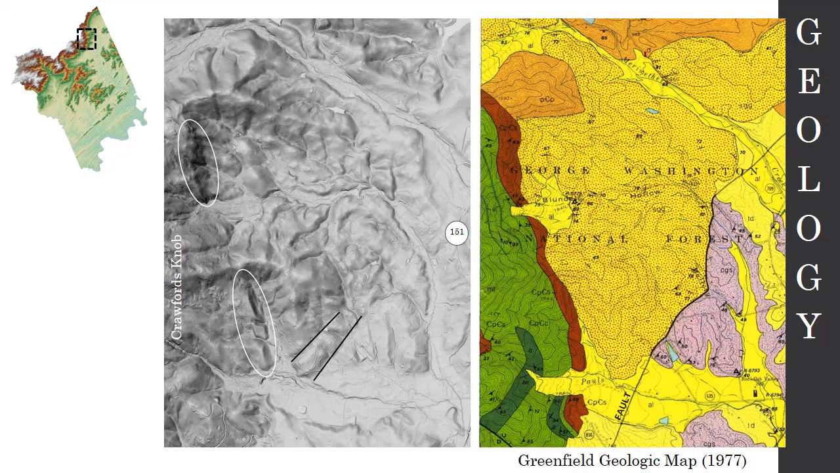All right, so this is the geologic map for this area. This is the Greenfield geologic map that was mapped by a geologist that used to work for us, Jerry Bartholomew, in 1977. And you can see there are a lot of different rock types just in this image. But again, what I want you to focus on first is the stuff that's in the ovals here. That is part of what's called the Swift Run Formation.